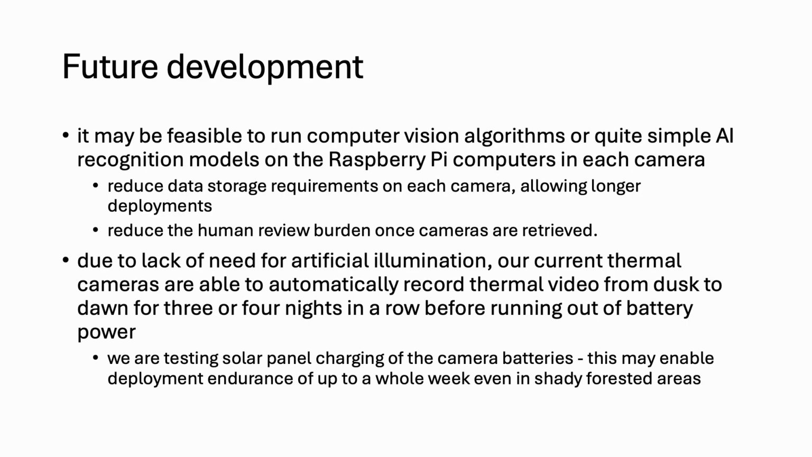It may also be feasible to run computer vision algorithms or even simple AI recognition models, again on the Raspberry Pi computers in each camera, to detect potential platypus and or rakali sightings, and that would reduce the data storage requirement a lot, which would allow longer deployments and also reduce the human review burden once the cameras are retrieved.